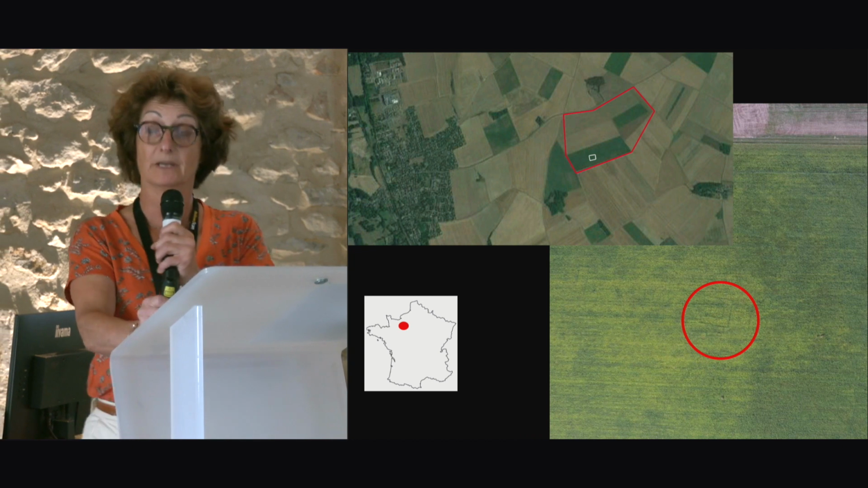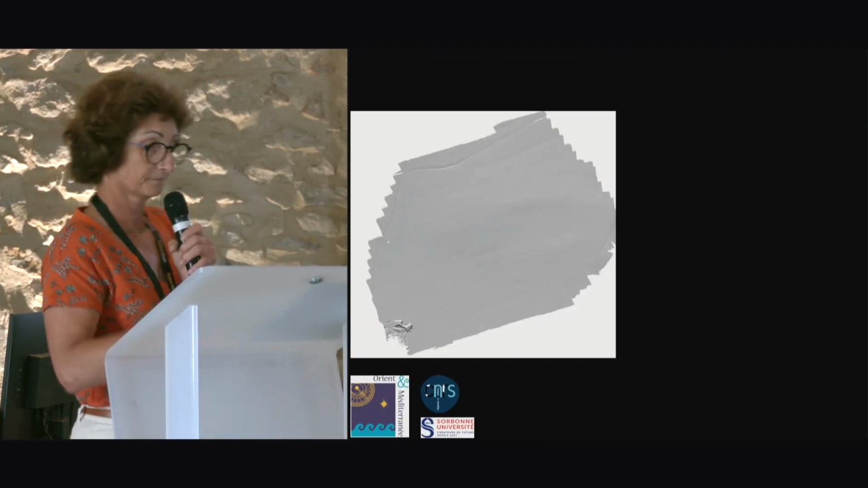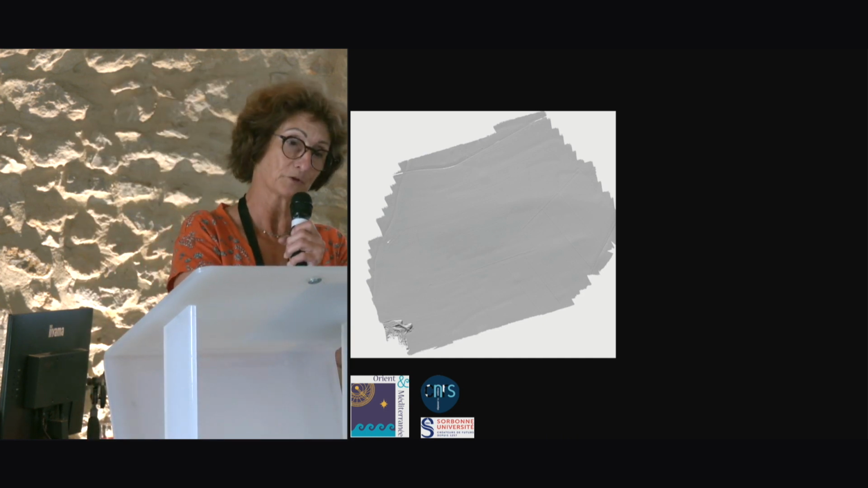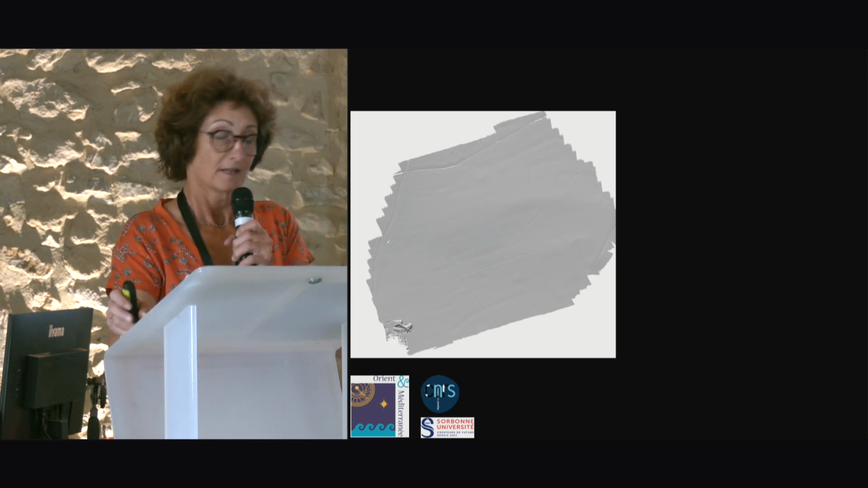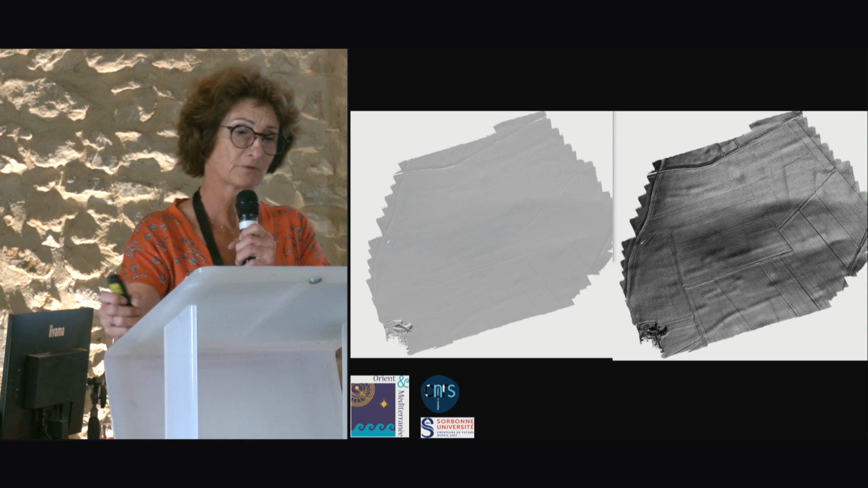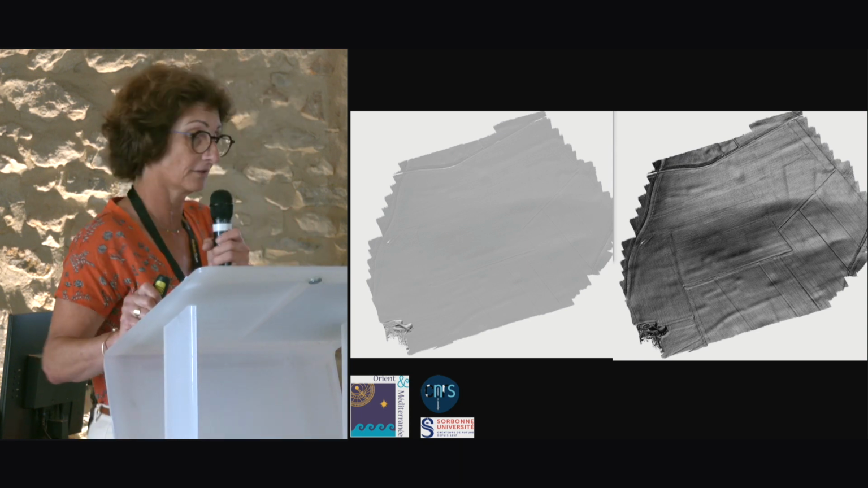Seen occasionally by plane. A DTM has been produced. Here it is. It is not very telling at the first reading. Here is the effect of a simple post-treatment in addition to the classic shading, which immediately gives us another reading of it.